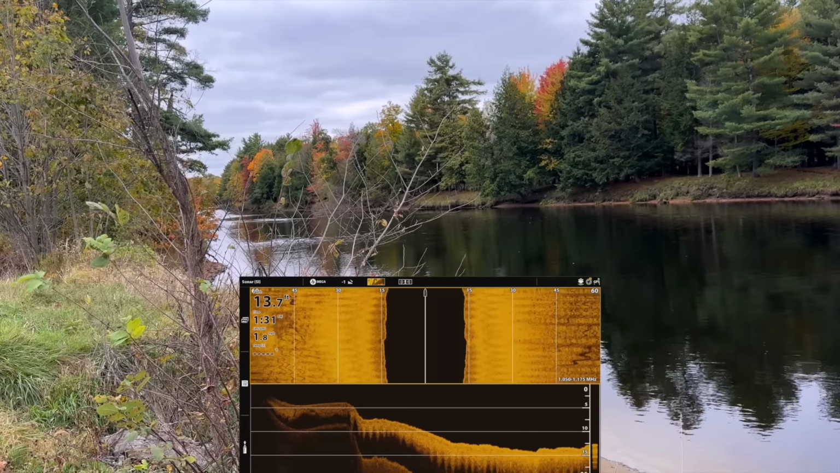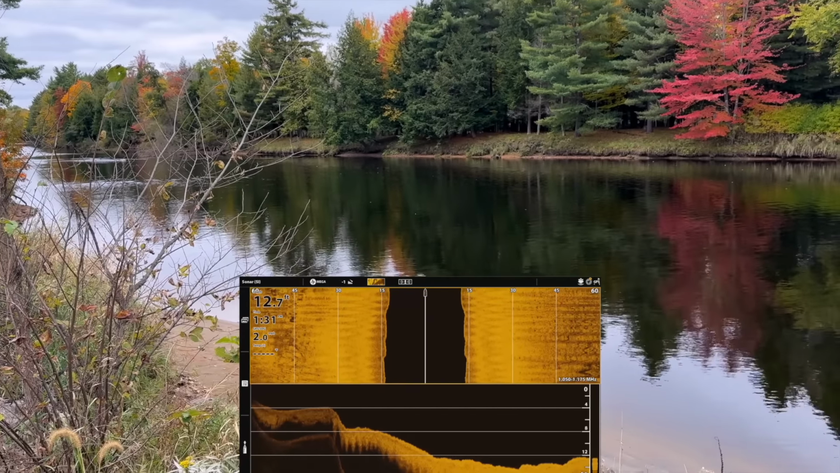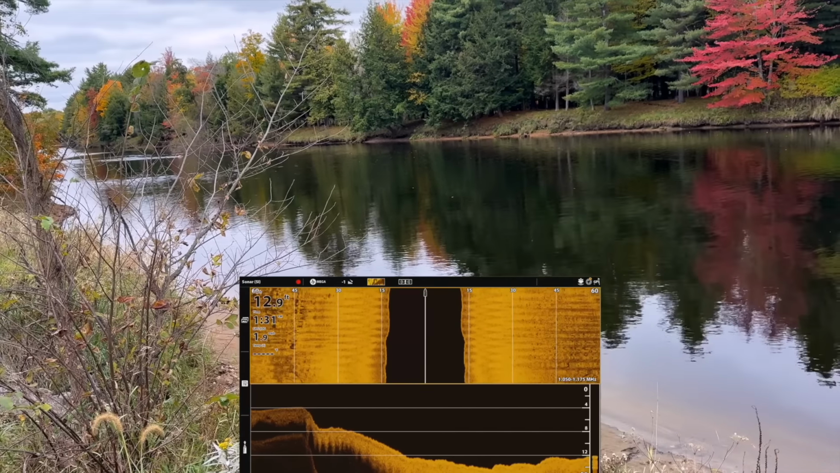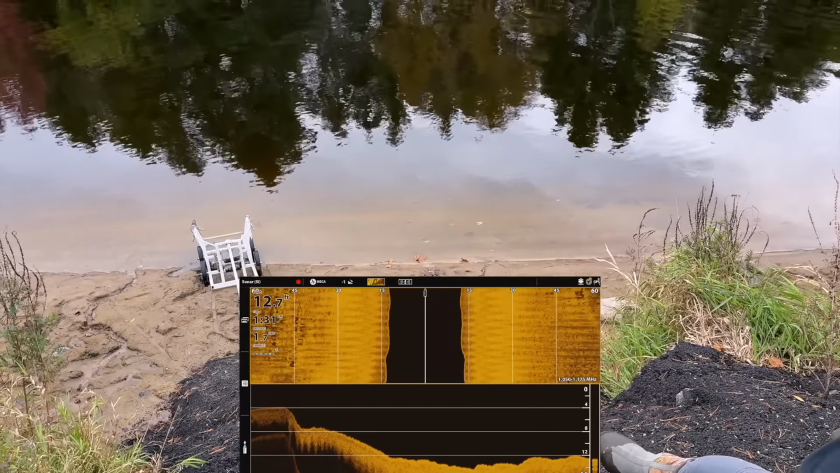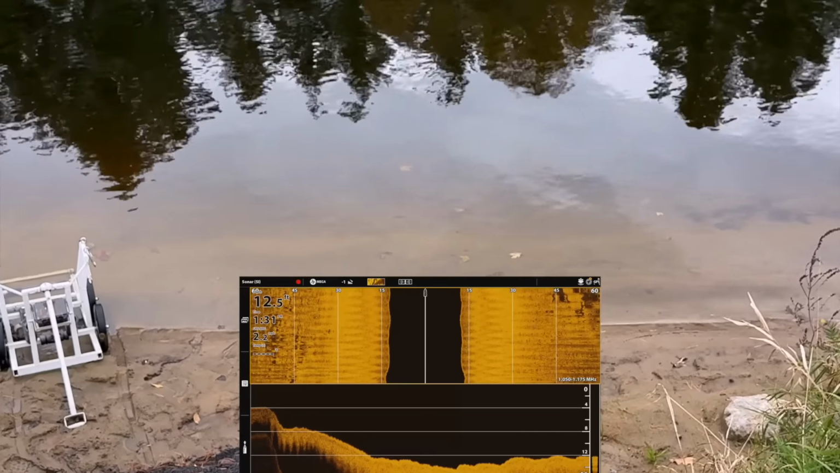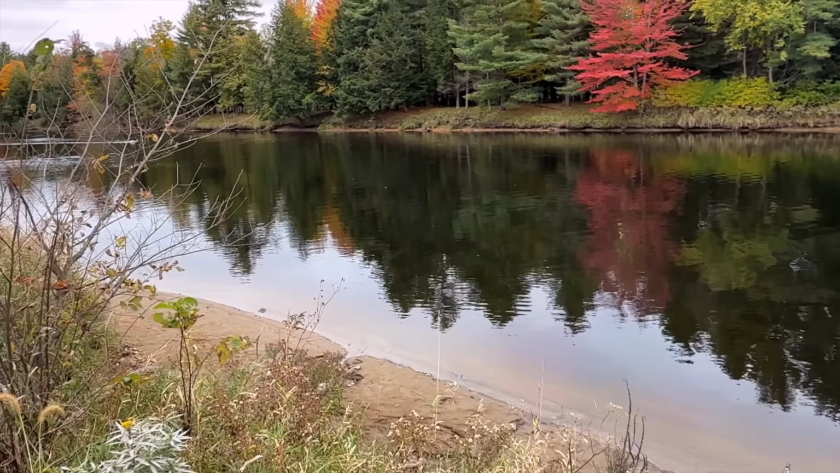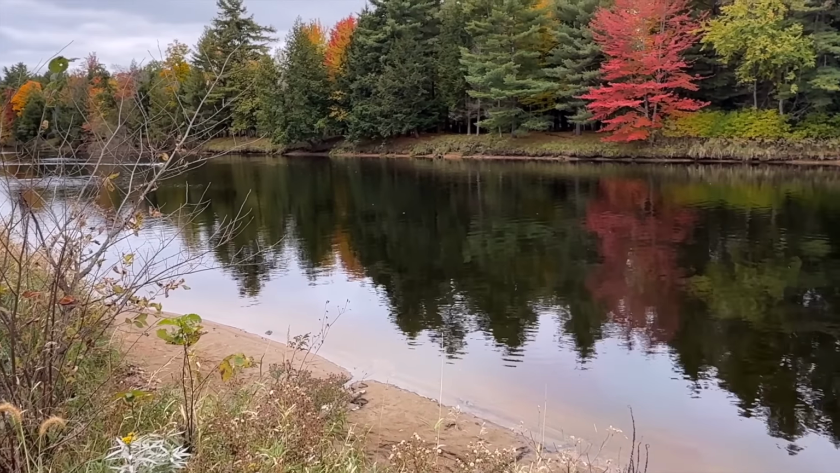The Oswegatchie is considered black water. Just looked it up and learned what it all meant. So you can see the water's pretty clear, even though it looks dark. You guys can see where it kind of starts to slope down, and then you get that, I think they called it a black tea color, is how they referred to it.